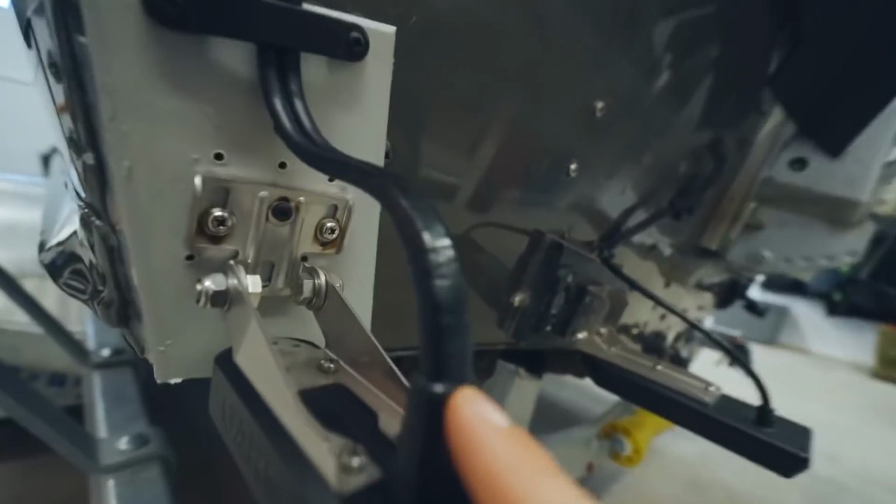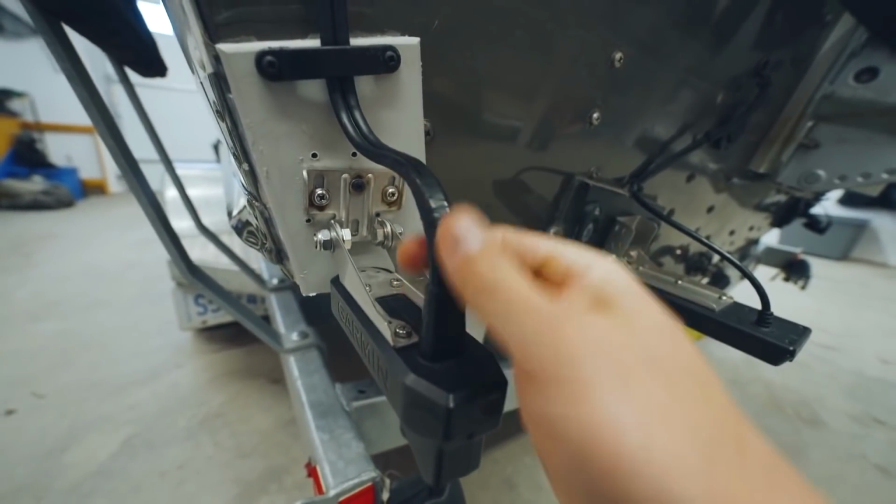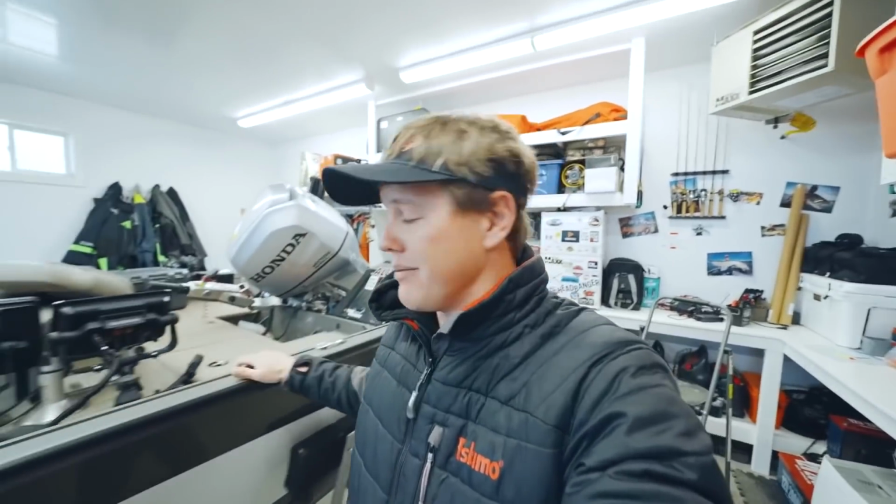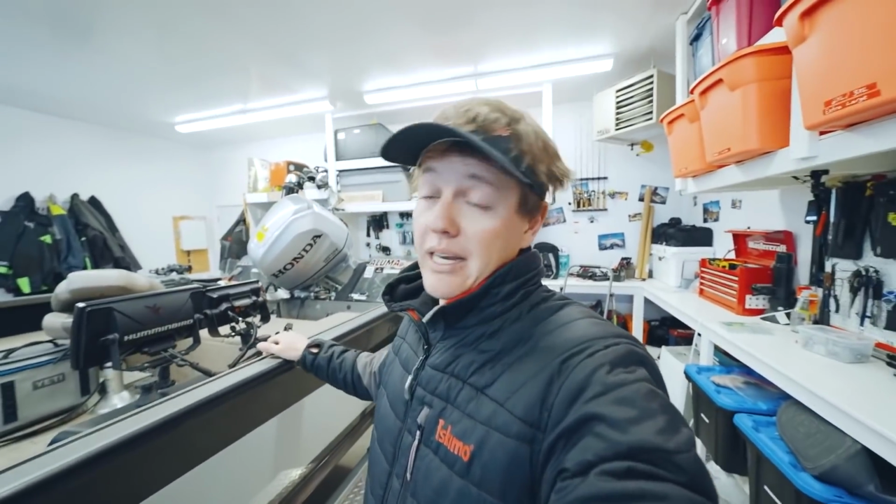Pretty clean. I did put a little electrical tape on here just because I noticed when the waves were hitting it, it was actually wearing a bit, depending on how you have it set. Right now I have it set so I can jig off the back and sharpshoot. I can see my lure, but as well when I'm on plane I can see 70-80 feet in front of the boat, which is nice for seeing rocks.